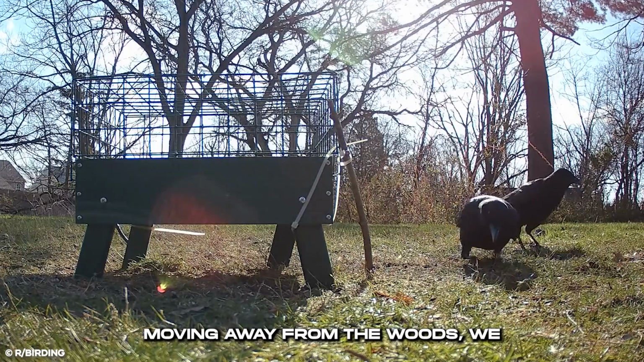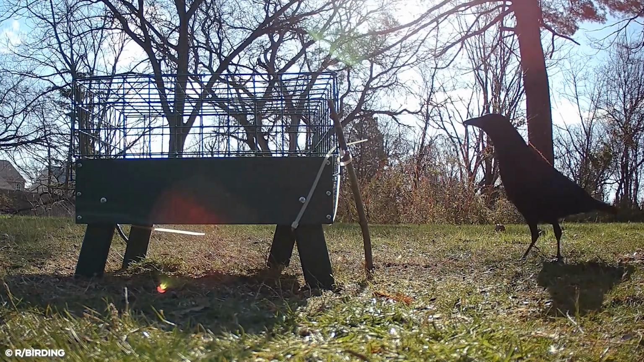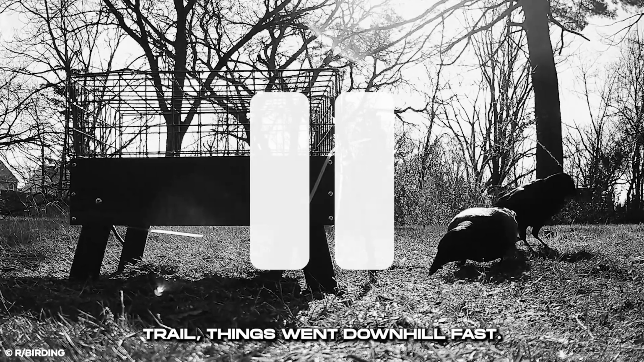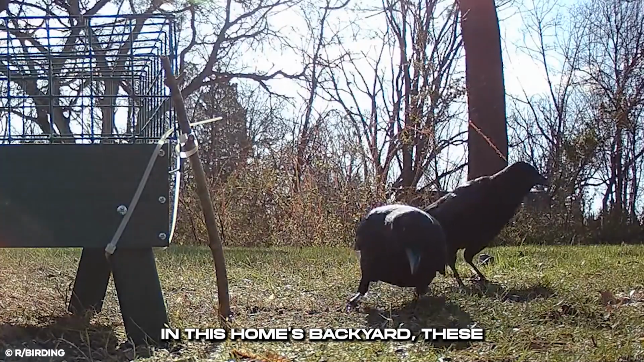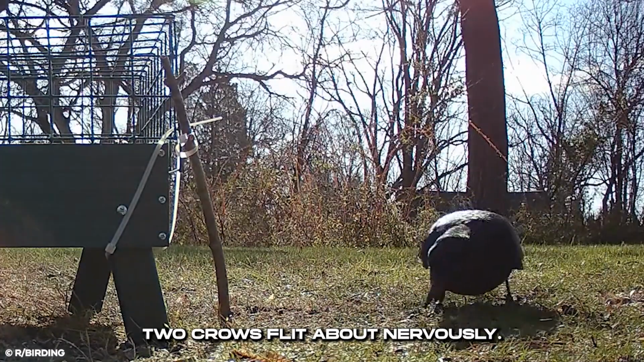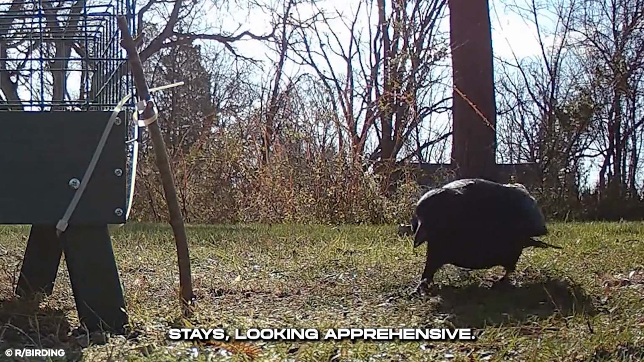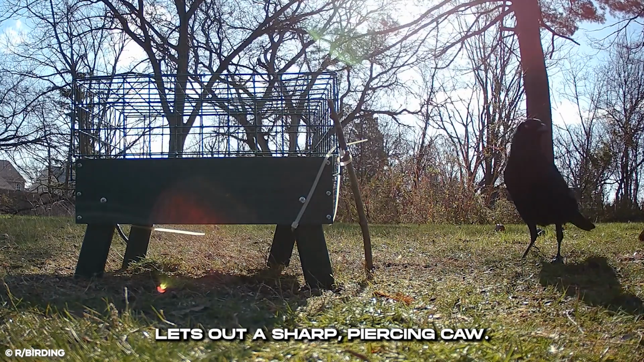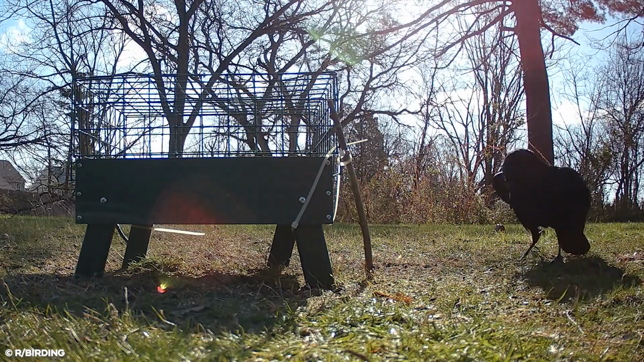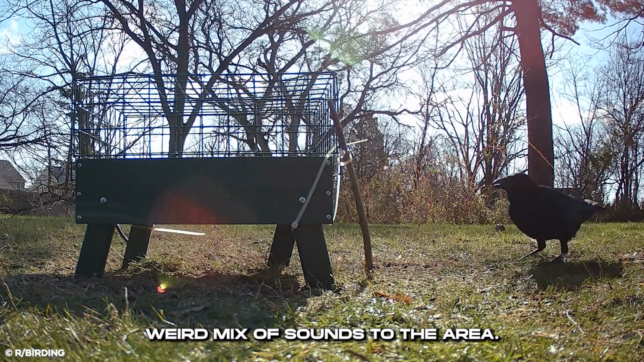Moving away from the woods, we arrive in Philadelphia, where things ought to be better. But when two birds appeared on the trail, things went downhill fast. In this home's backyard, these two crows flit about nervously. One of the crows edges out of sight while the other one stays, looking apprehensive. The crow stretches and suddenly lets out a sharp, piercing caw. The other crow lets out an ululating sound, adding a weird mix of sounds to the area.